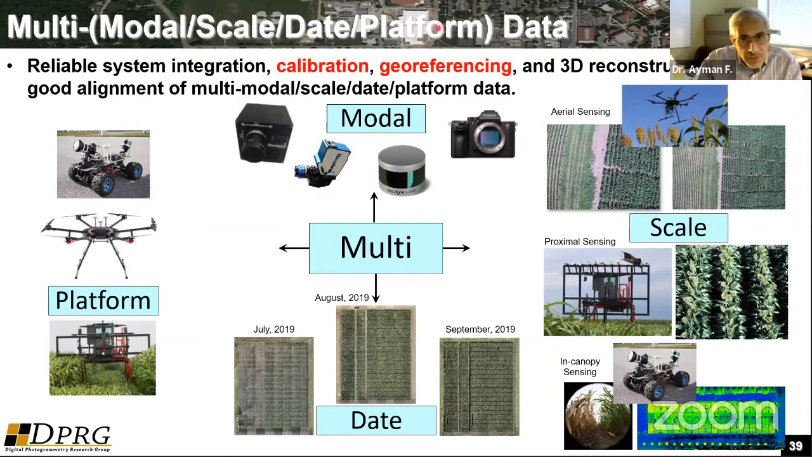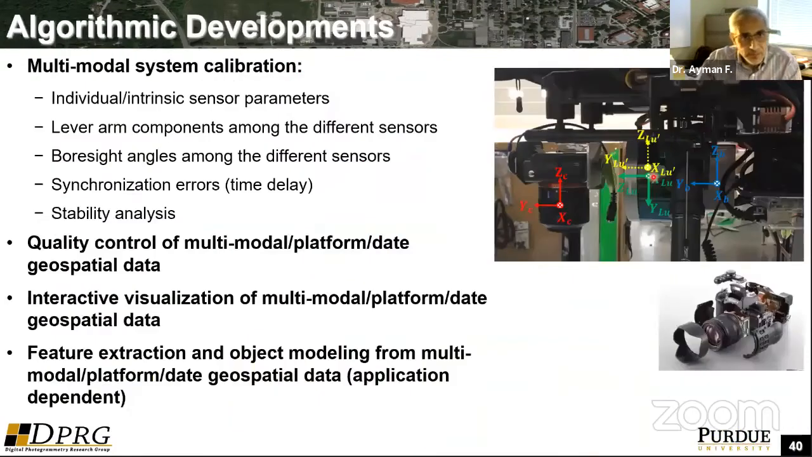In order to do that, you have to worry about the calibration and the geo-referencing of the systems, as well as the 3D reconstruction, or going from the sensor to the object space. Calibration is very important. You have to worry about the intrinsic characteristics of the systems, what kind of distortions or artifacts could happen during the data acquisition process.